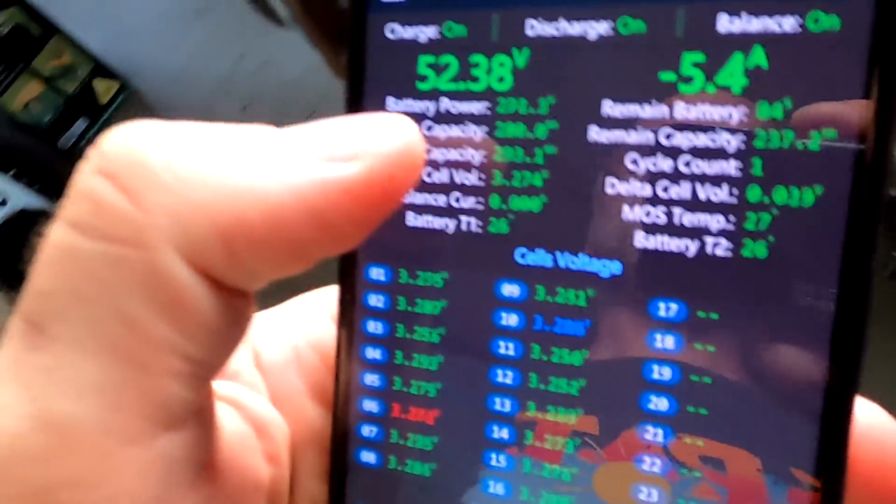Does it matter if we discharge only one battery and not the other one and then parallel them again? No, it doesn't matter at all. I've done some testing, totally crazy testing. I'll show you this in a future video very soon. I almost discharged one battery and the other one was like 60-70% full, and I paralleled them and there was no issue at all. There's no currents flowing between these battery banks, nothing.